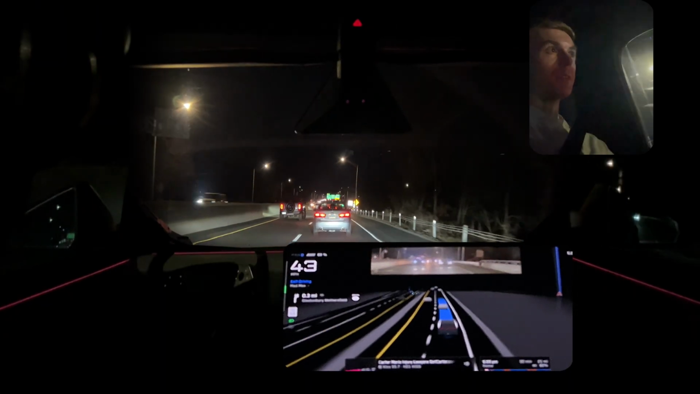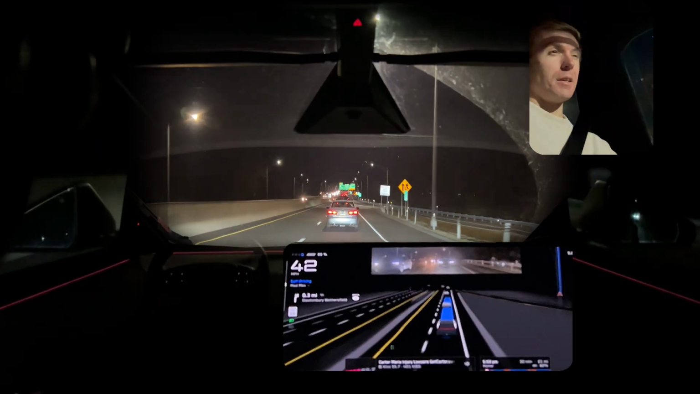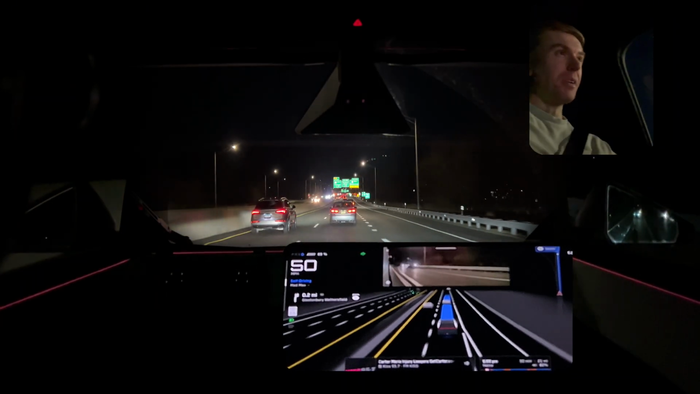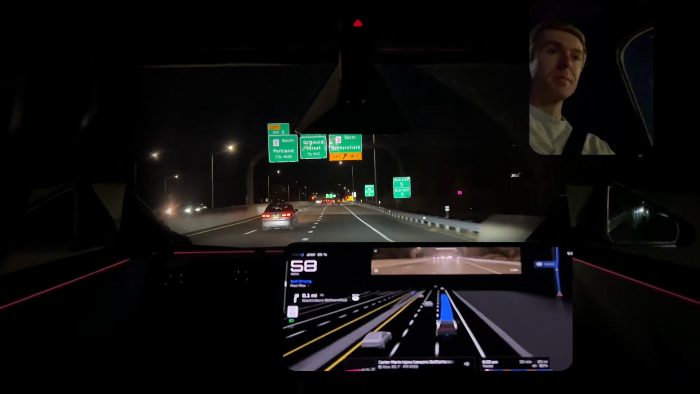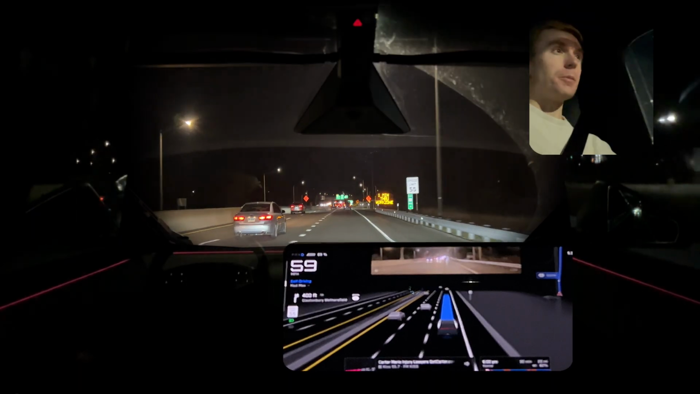Mad Max is losing its mind with this guy driving like, I think, 13 under the speed limit. It's 55 here. Now he's speeding up. And now he's going the speed limit.